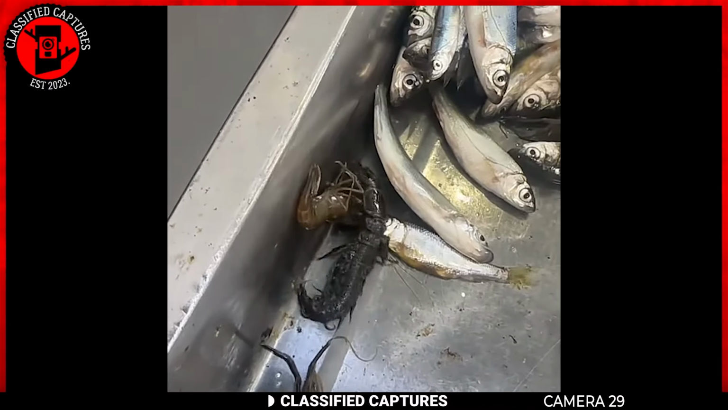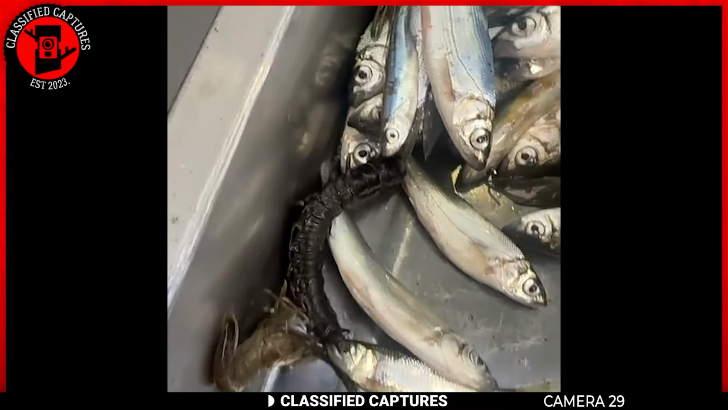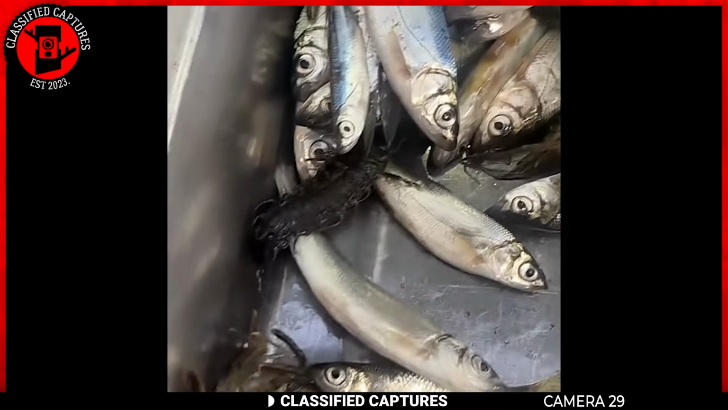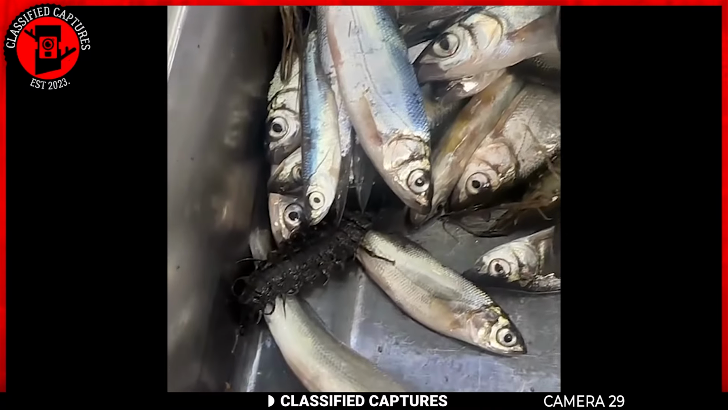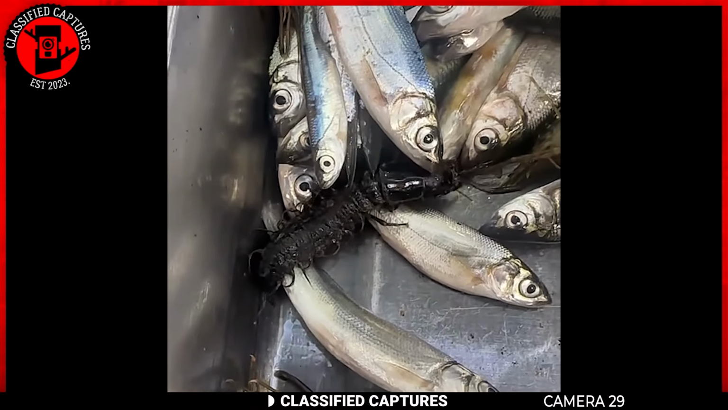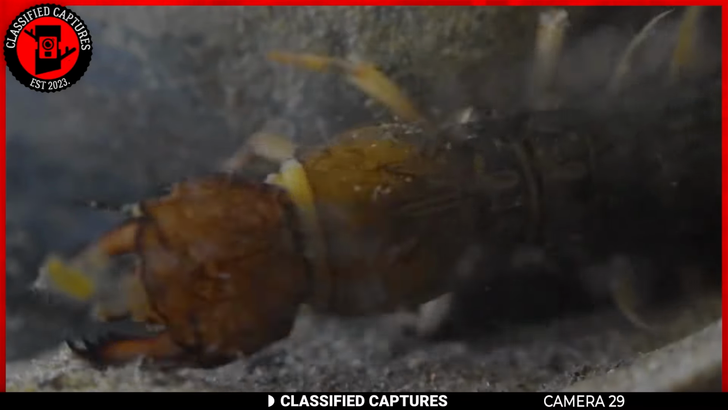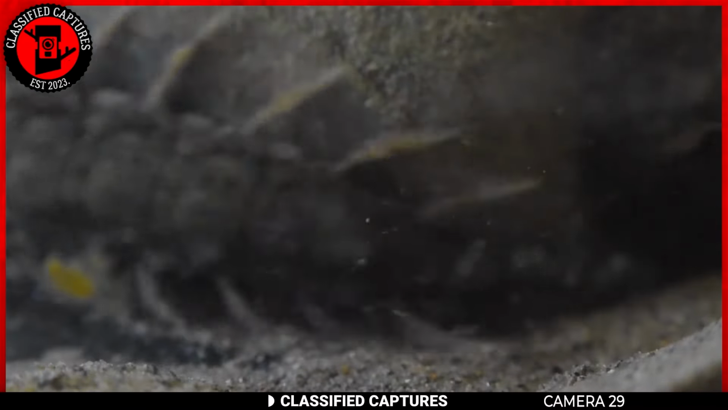A new worker at the fish counter spotted something shocking, a large black centipede-like creature crawling across the fish. It had long, segmented legs and a body that looked intimidating, especially as it moved with surprising speed. This creature is known as a hellgrammite, the larval stage of the Dobson fly.